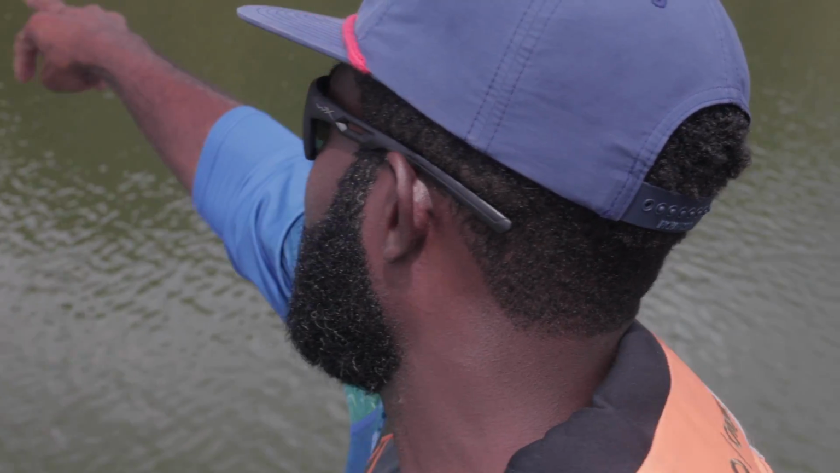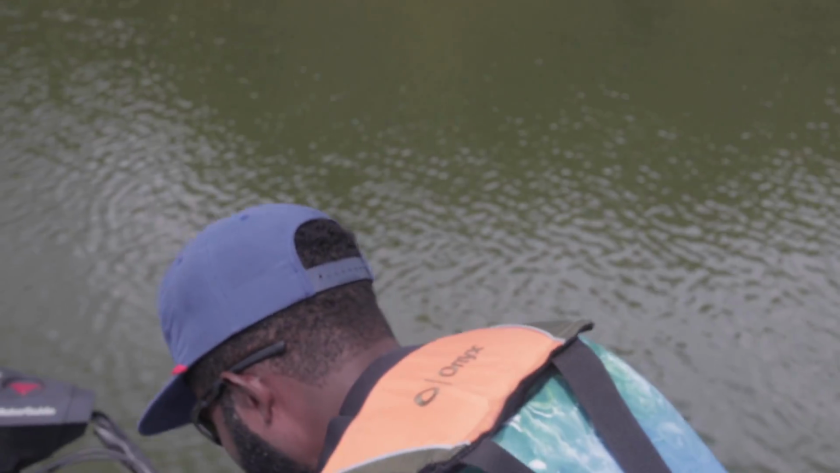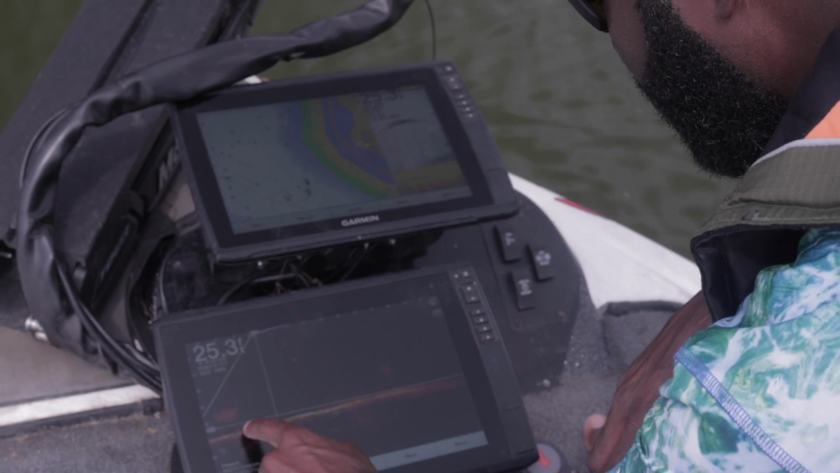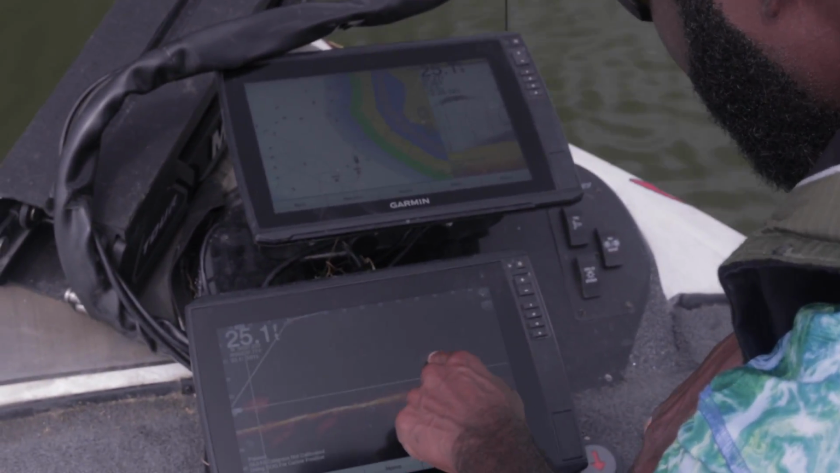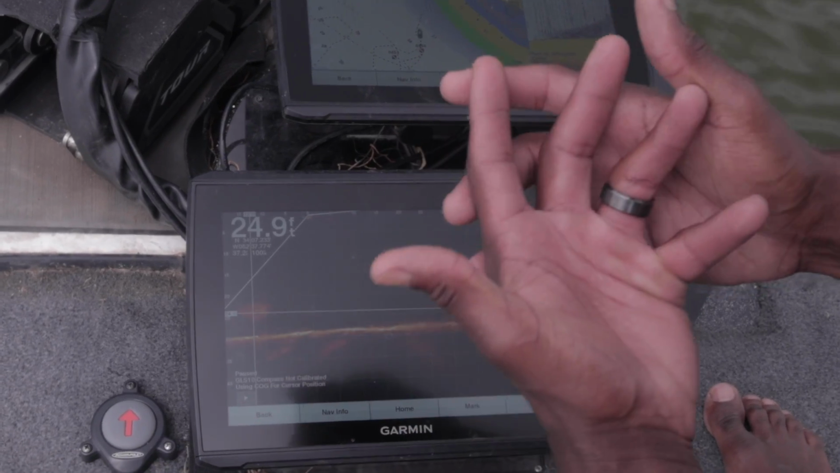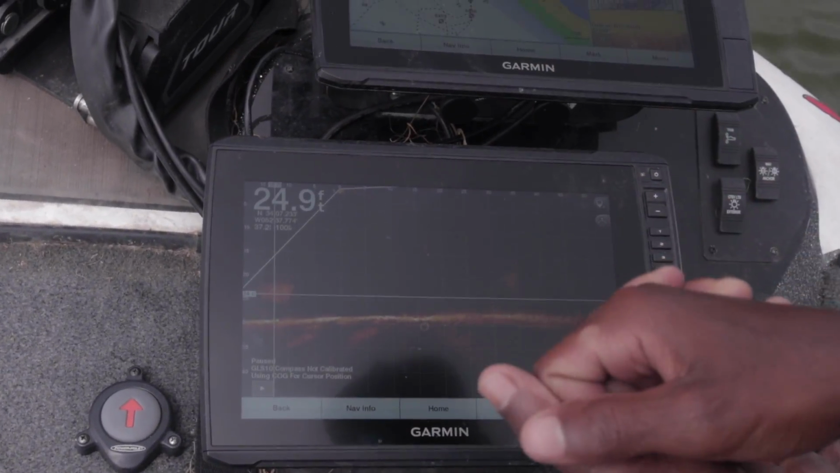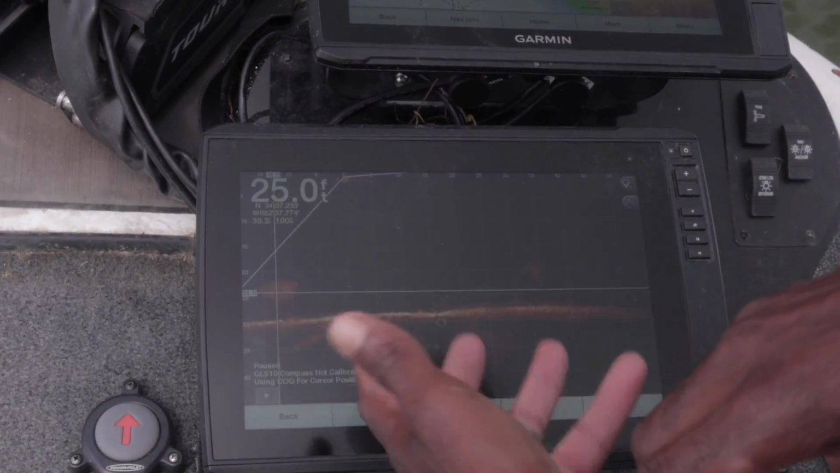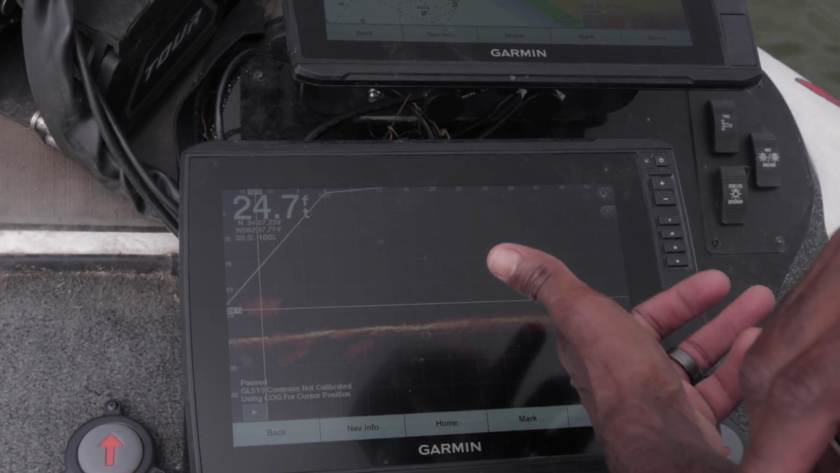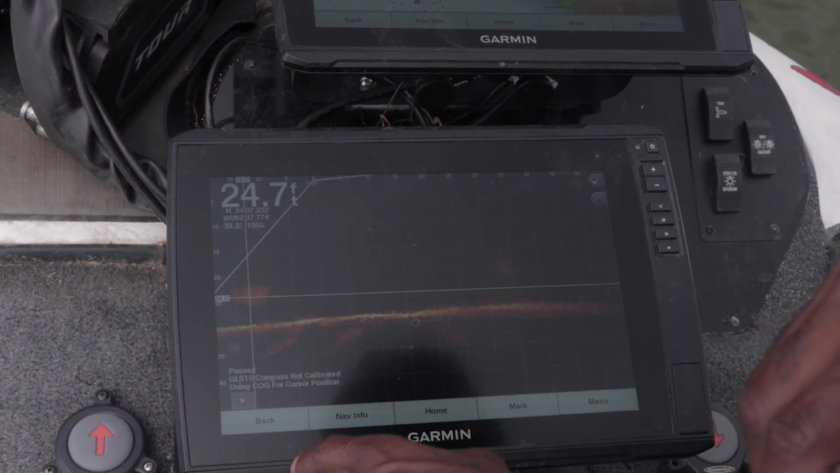So there's a little point off of this island right here. And you can see again in about 25 foot of water, I saw some bait. You see that's bait right here. I saw some bait right here. So what I would like to do, after I mark a couple more places that have bait on them, because bait usually will stay in the same vicinity for quite some time, I'll come back and I'll throw a jerk bait on these points right here so you can see.